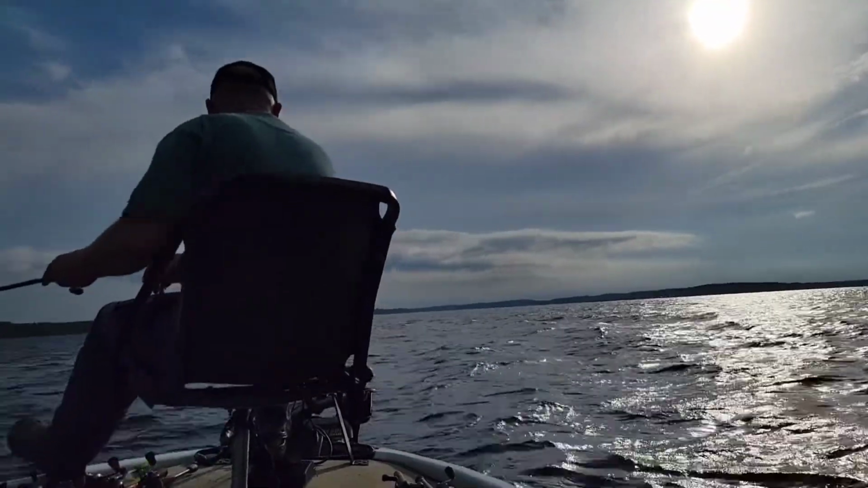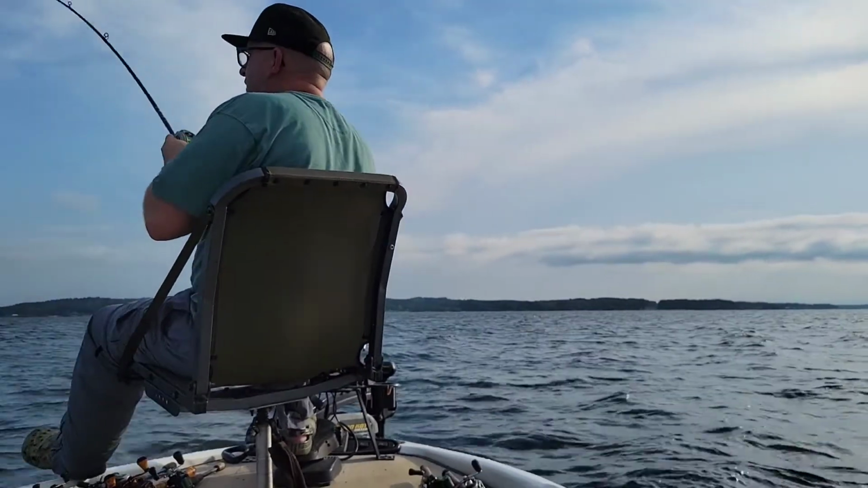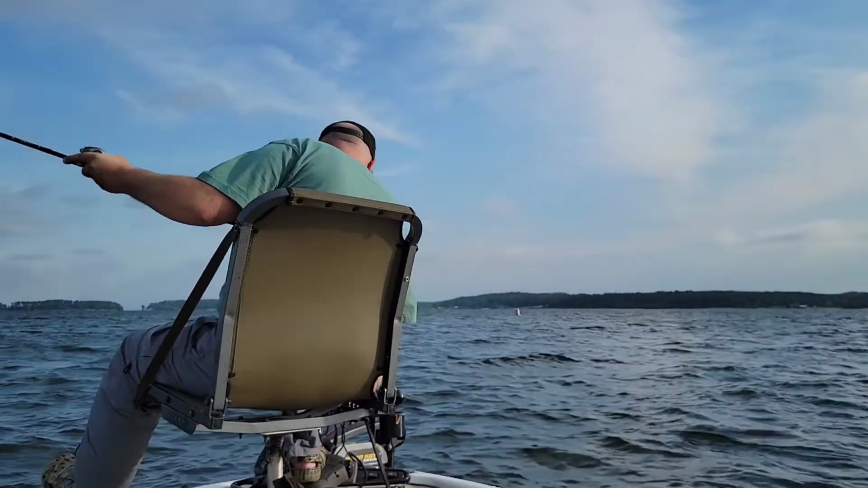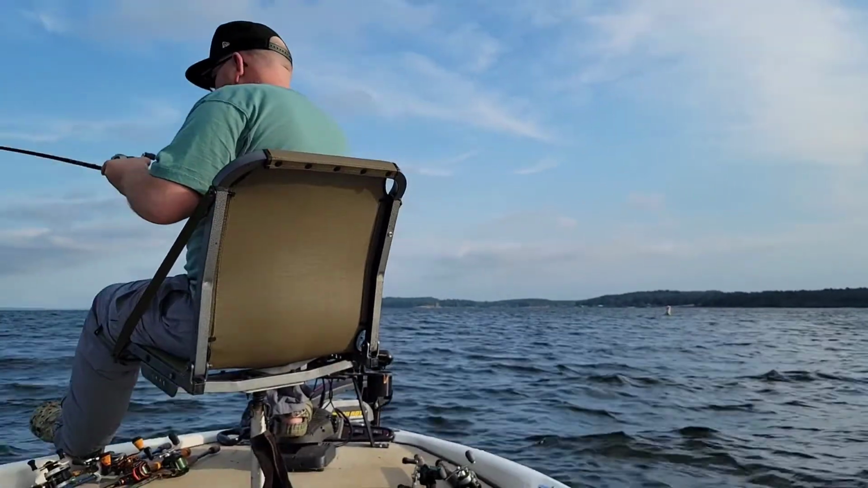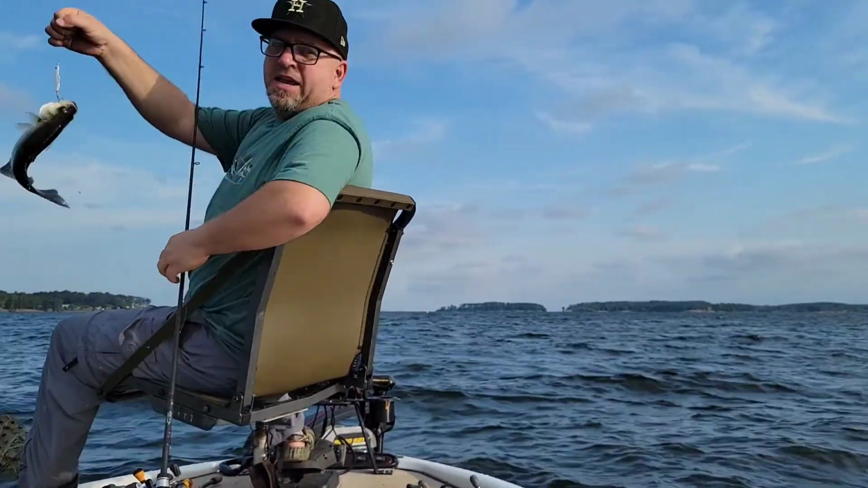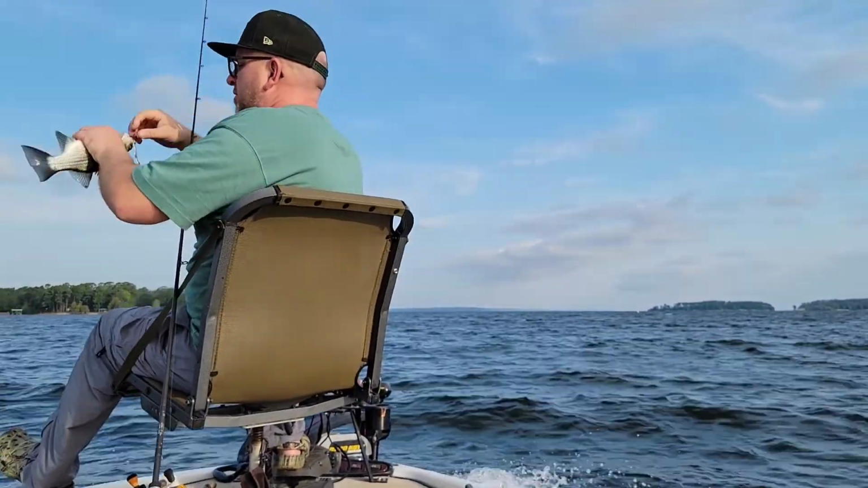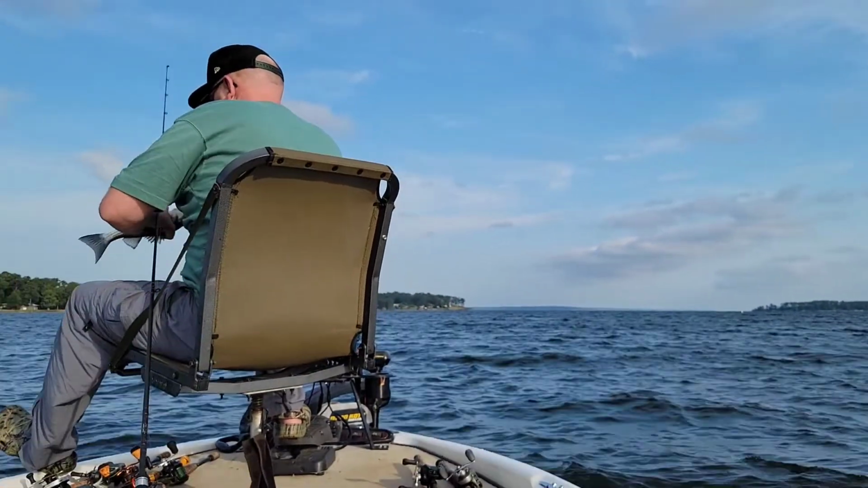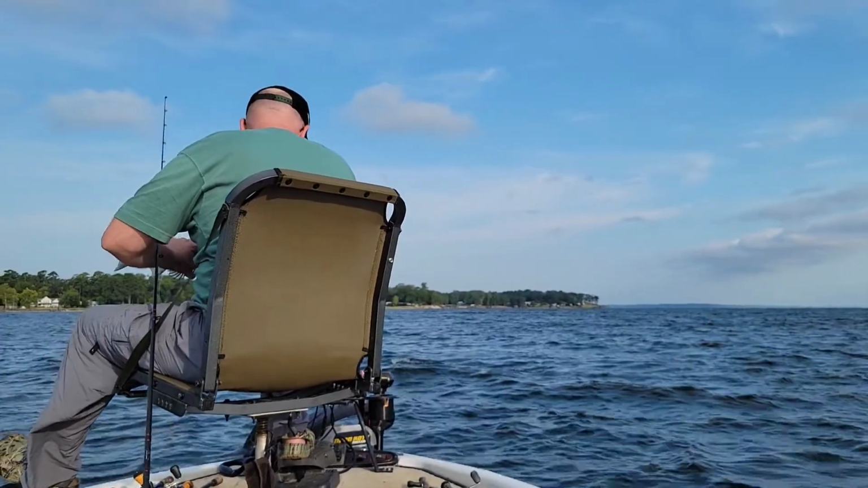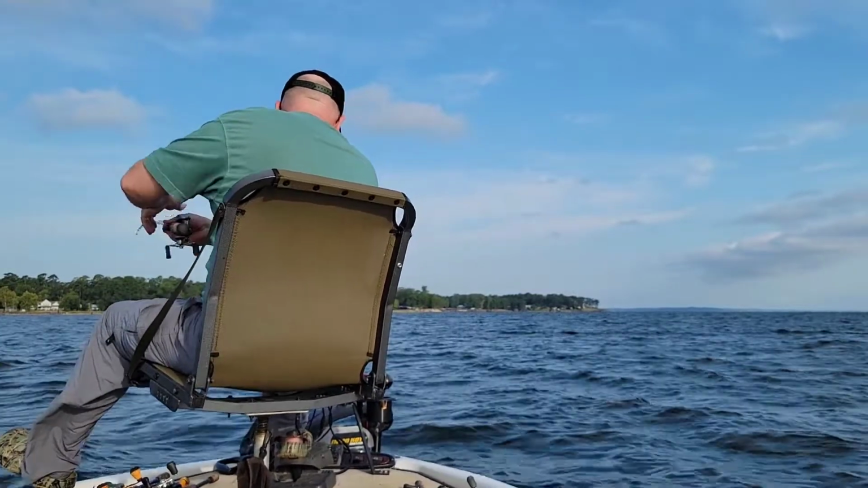A 10 to 20 foot drop on a main lake point. Really wasn't any fish there. Fished some brush piles at about 23. Looked like there was some crappie on them, but that was about it. And I tried a 25 foot hump, even throwing out to the deep side of the hump, coming up to the top of the hump. I think I had one nibble out there, so